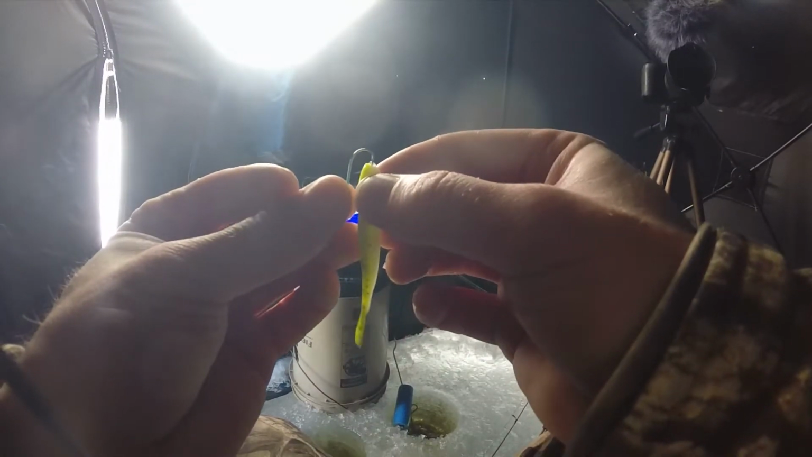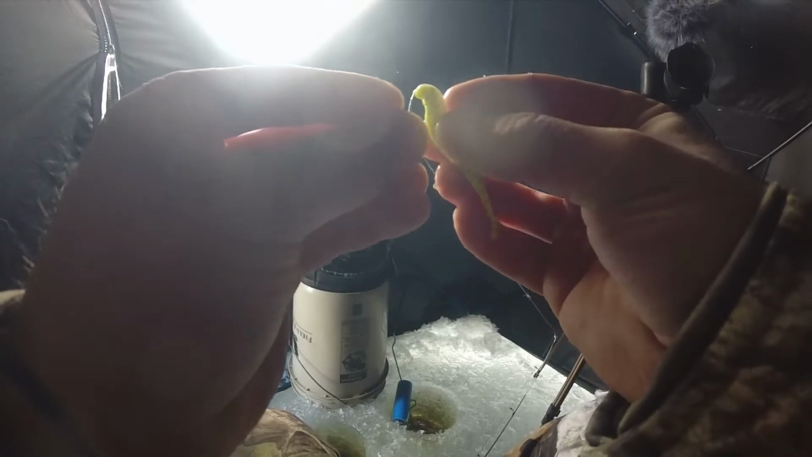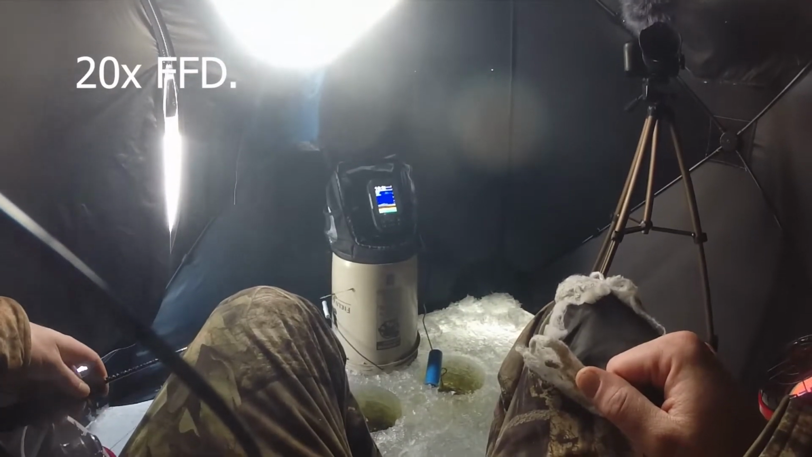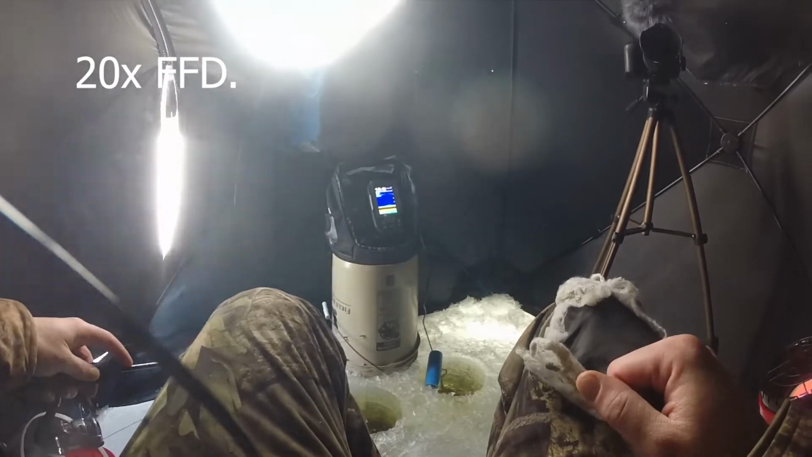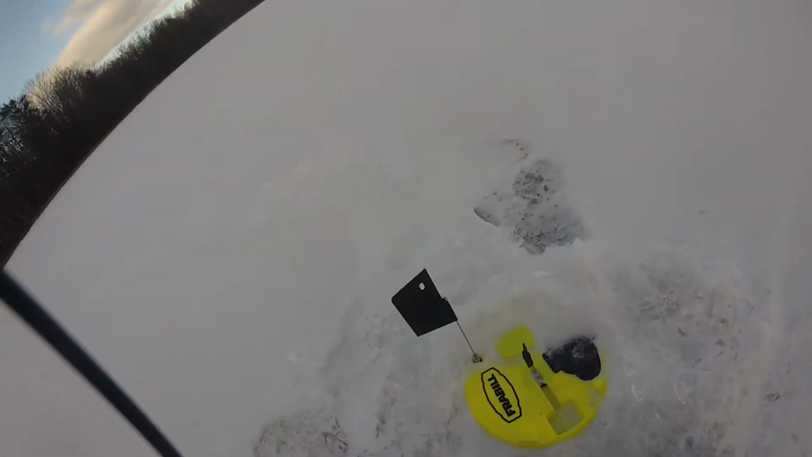Now I am switching back over to these gulp minnow. I doubt the fish is still on, to be honest. Oh, I am wrong.